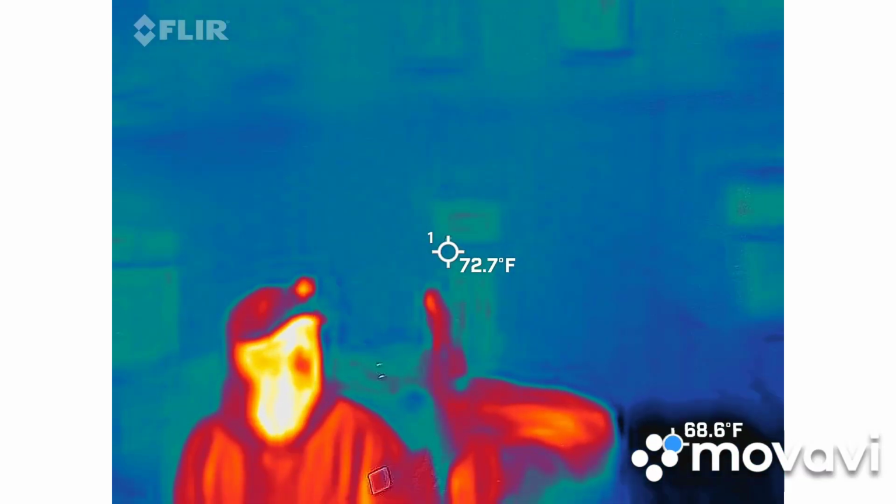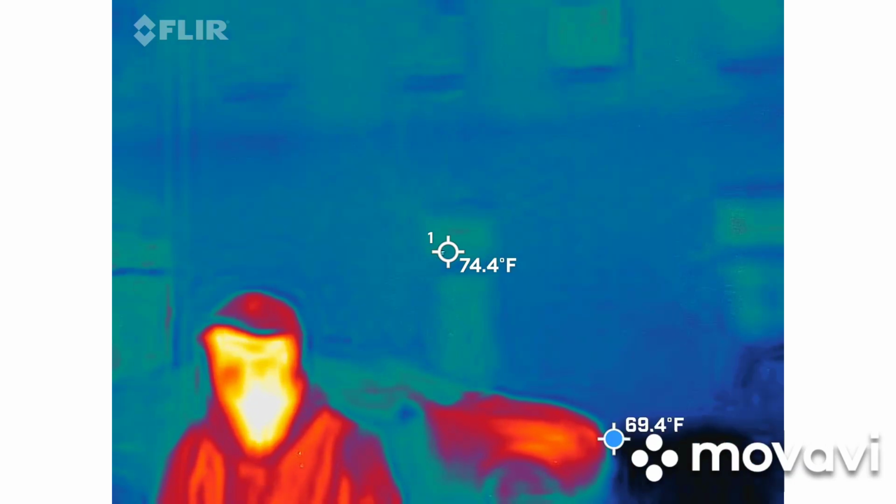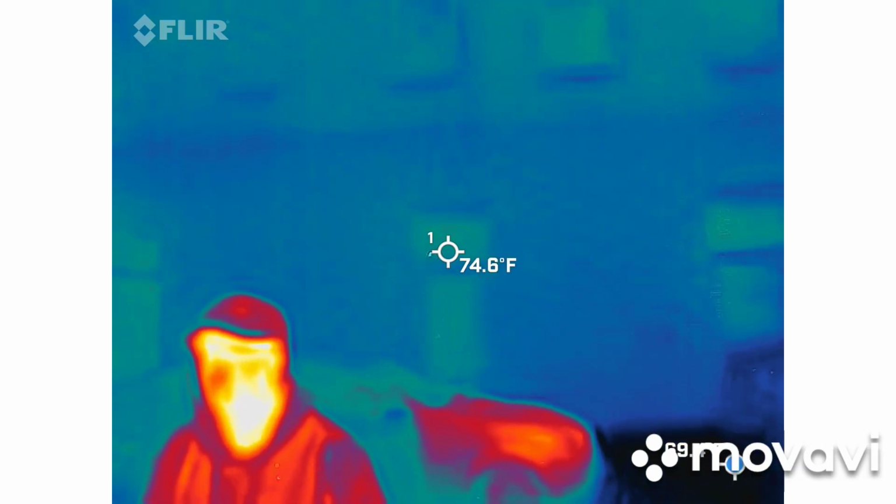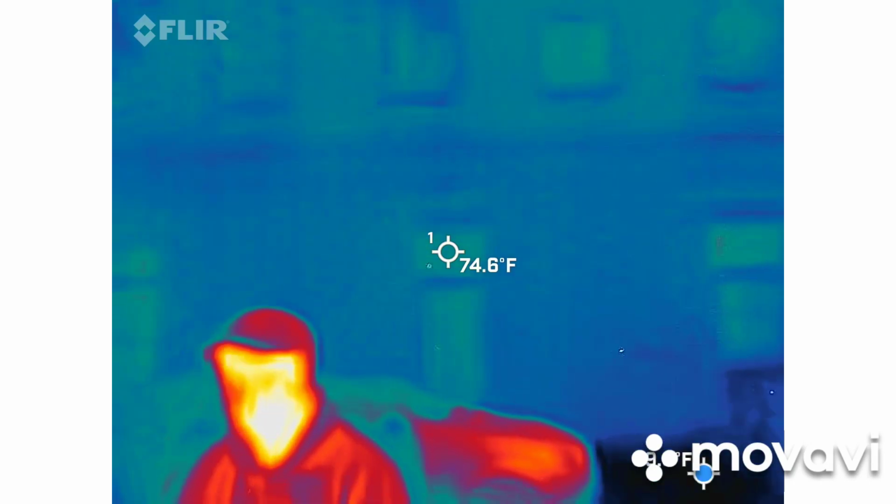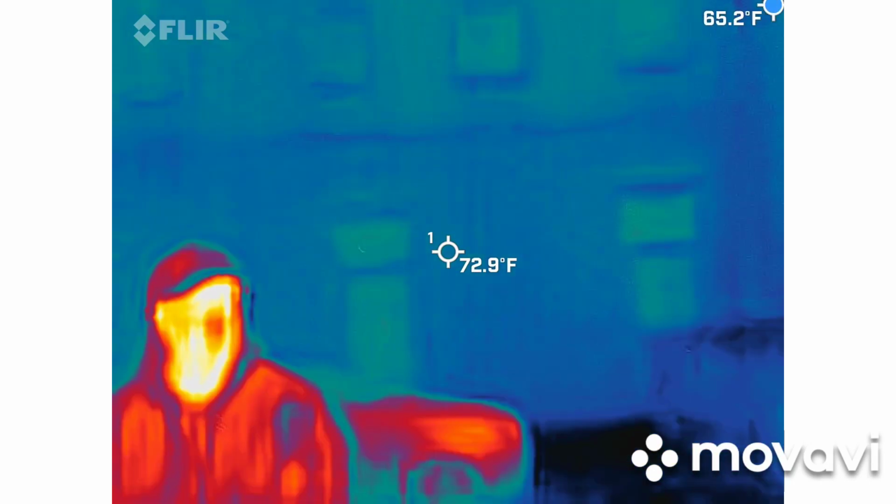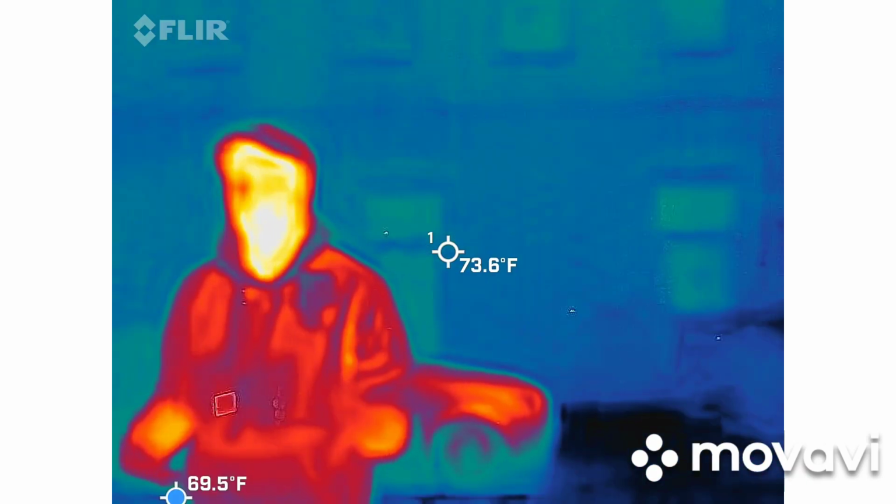So the whole point of using this is that we're going to hopefully capture something that we cannot see with our own eyes, that will reflect light we cannot see with our own eyes. Does that make sense? We're also going to be using lasers with this. The lasers will kind of enhance any movement that we see. So this is almost like a two-person job.